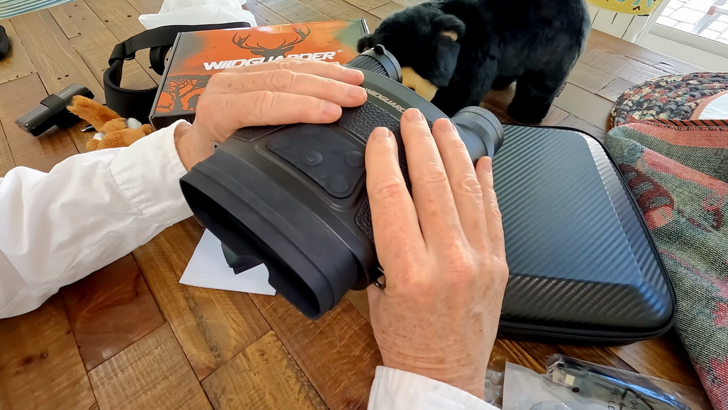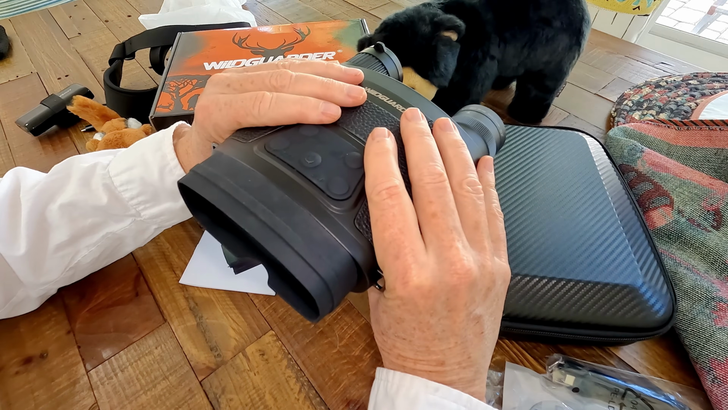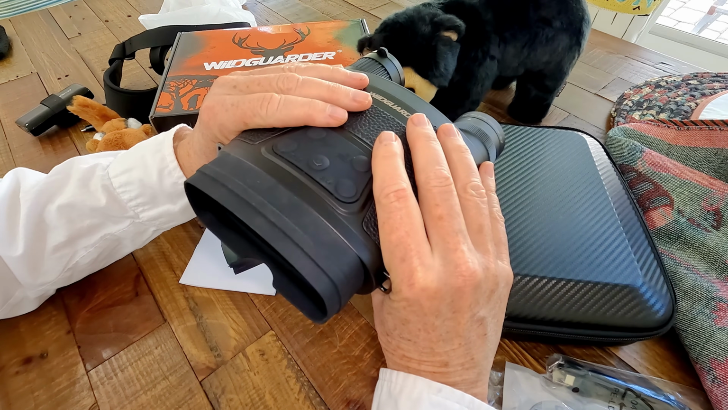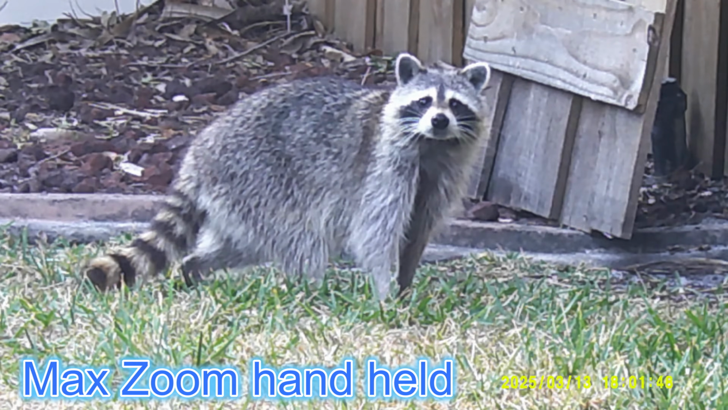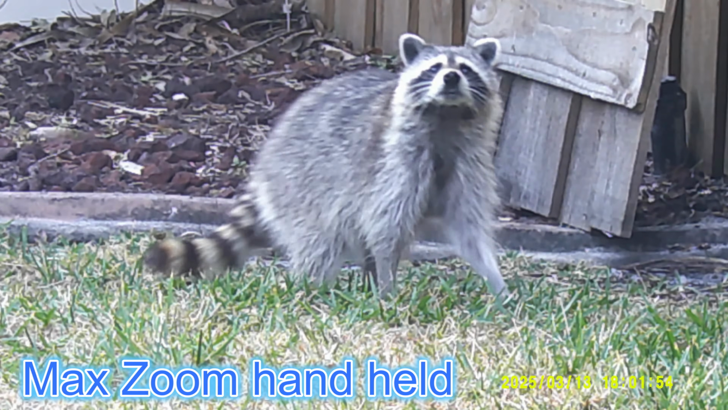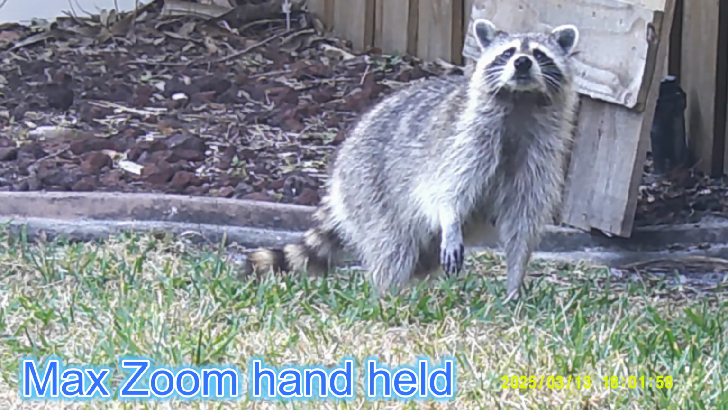Obviously, if you're going to use maximum magnification, which is 3 power optical and 3 power digital, it becomes increasingly harder to hold them steady when you zoom in. It's just the way it is. They're really easy to use. Here are 2 examples of a hand holding the Wildguarders and zooming into the max while recording video. They're fairly easy to hold steady when you're on the move, and awesome if you're watching a specific area using a tripod.